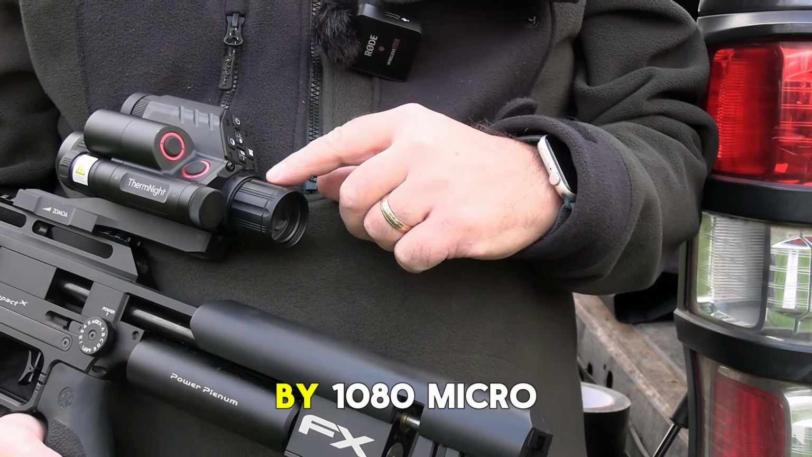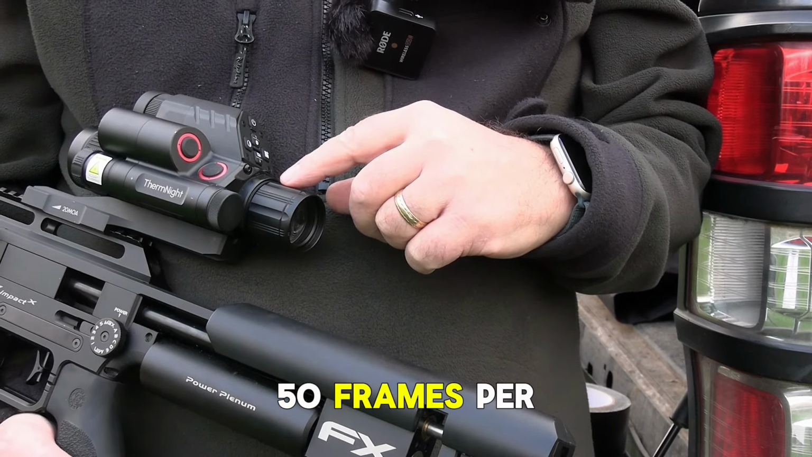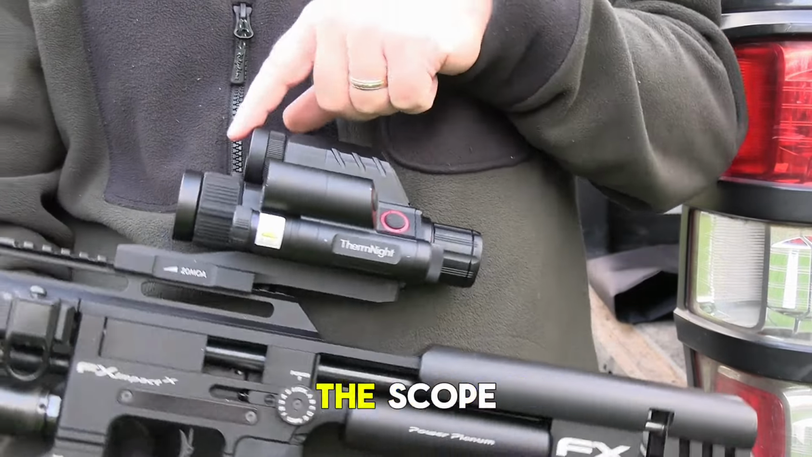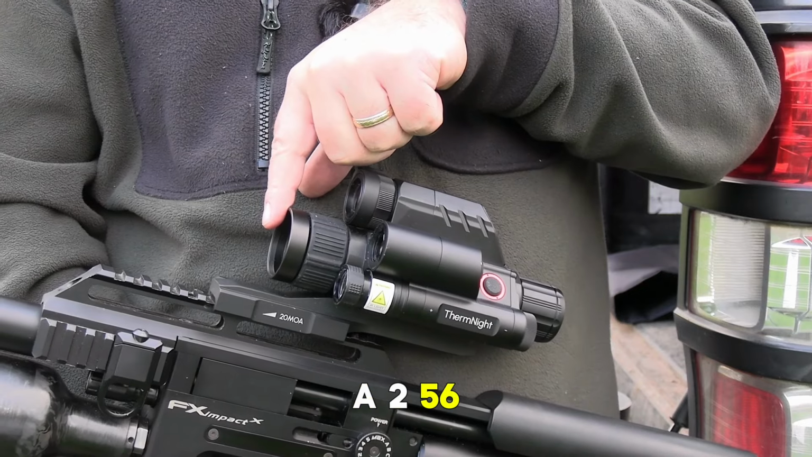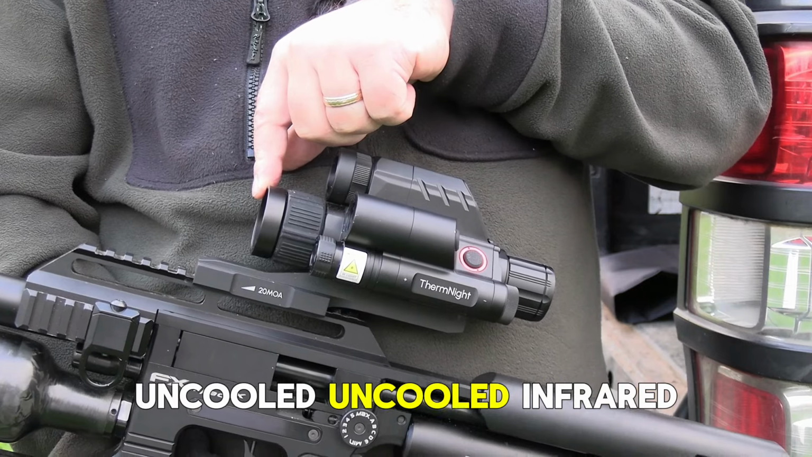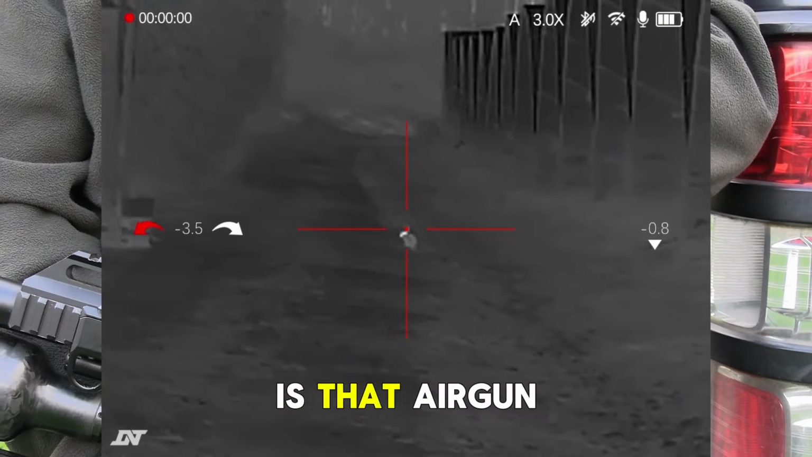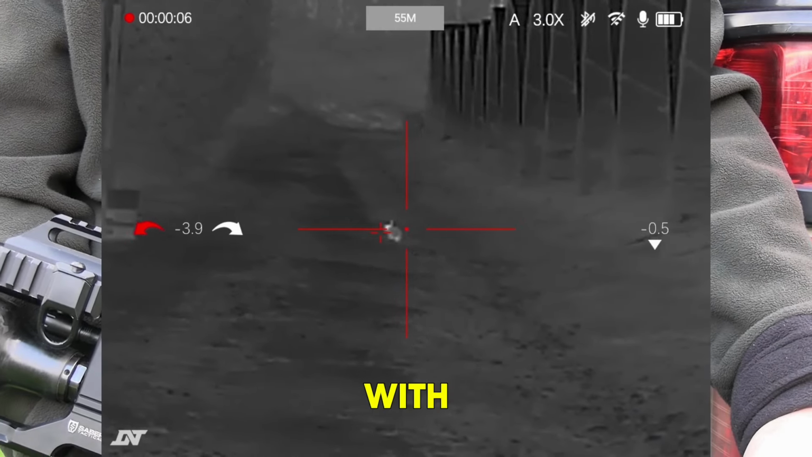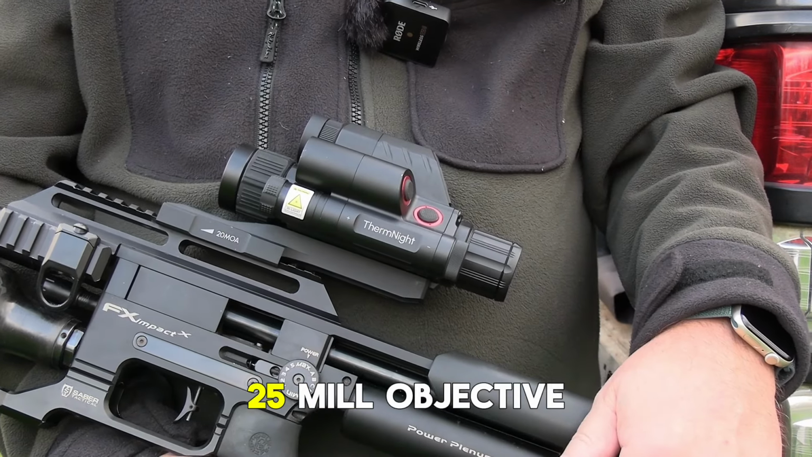Now, the display through the back is very, very clear. It's a 1920 by 1080 micro OLED display with a 50 frames per second refresh rate, and the thermal part of the scope is this larger lens at the bottom here, and that is a 256 by 192 pixel thermal resolution uncooled infrared image sensor. Now, that's one of the things I don't know what it means, but what I can tell you is that at airgun ranges, the thermal image is very good, certainly good enough to be able to target quarry with. And that also has a 50 frames per second refresh rate as well, and a 25mm objective lens.